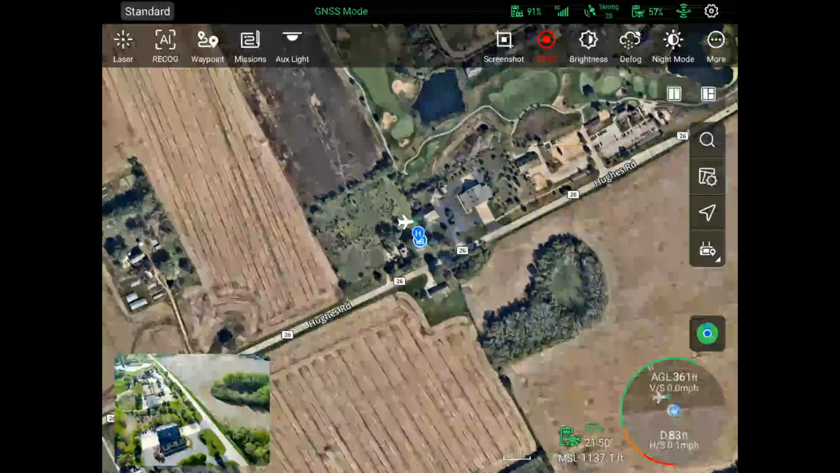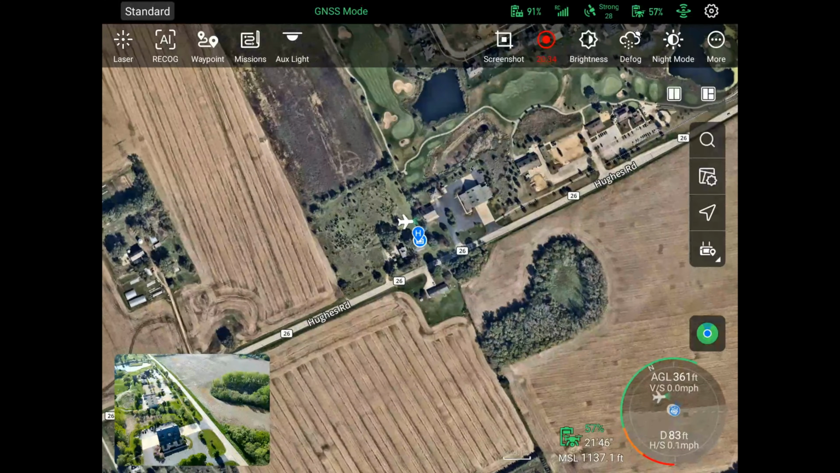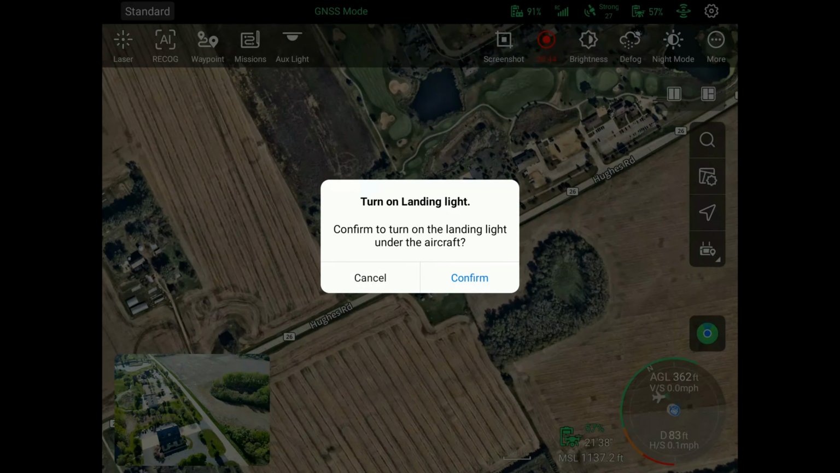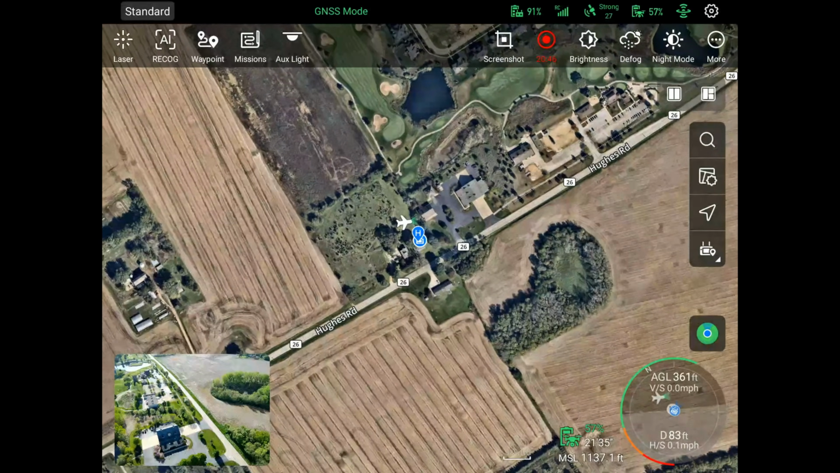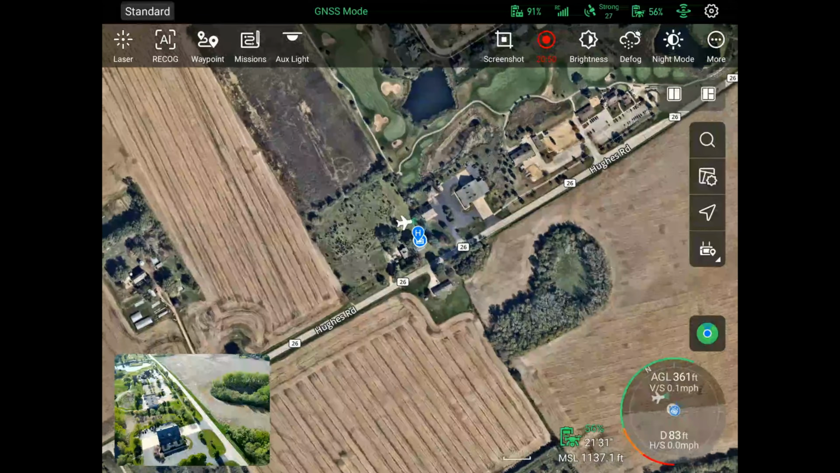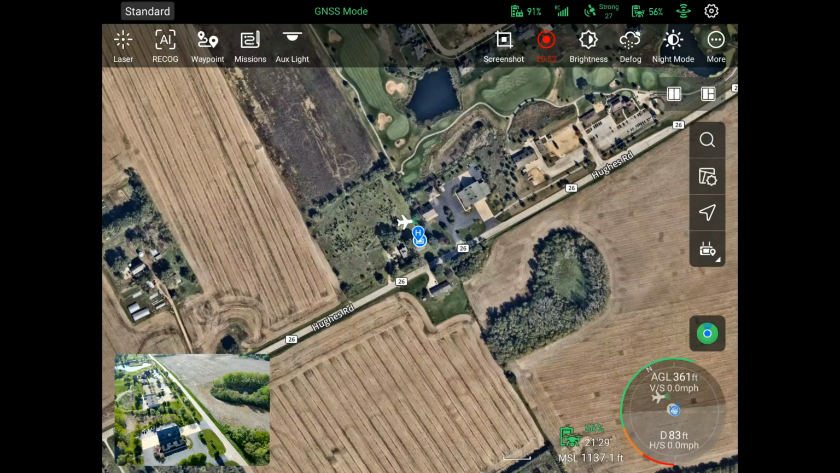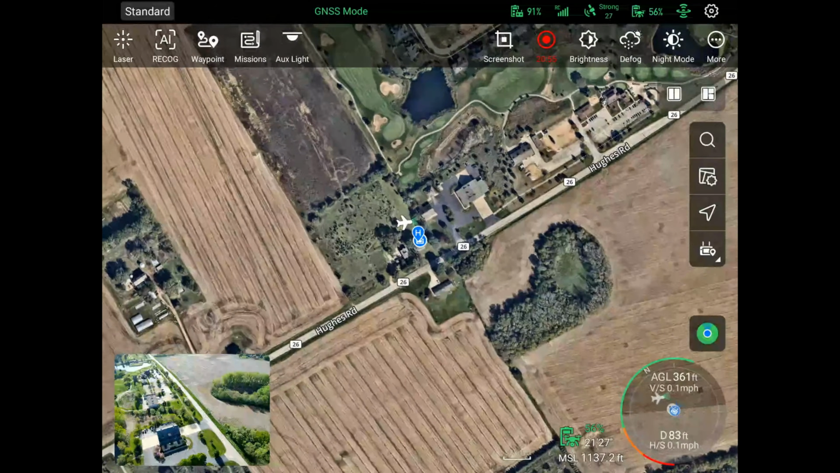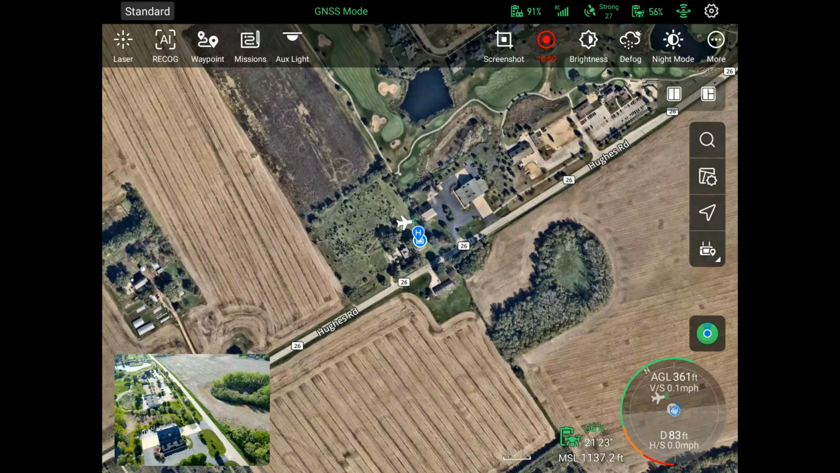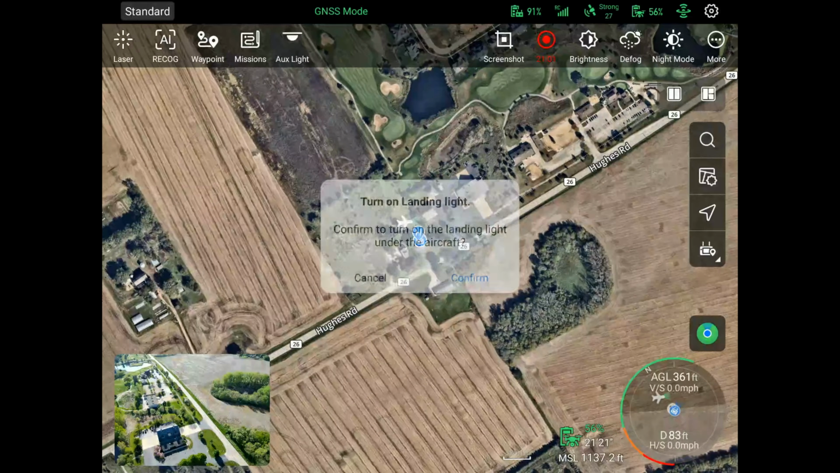You've also got your auxiliary light. So this is going to turn on your landing light. So say you're up in the air and for some reason you need a little bit of light shed on the situation, you can hit this. It's automatically going to come on when you start landing. When you come down to like 10 feet, the landing light will come on. But if you need to turn it on for some reason, you can do that with the auxiliary light. I'm going to not use it right now though.